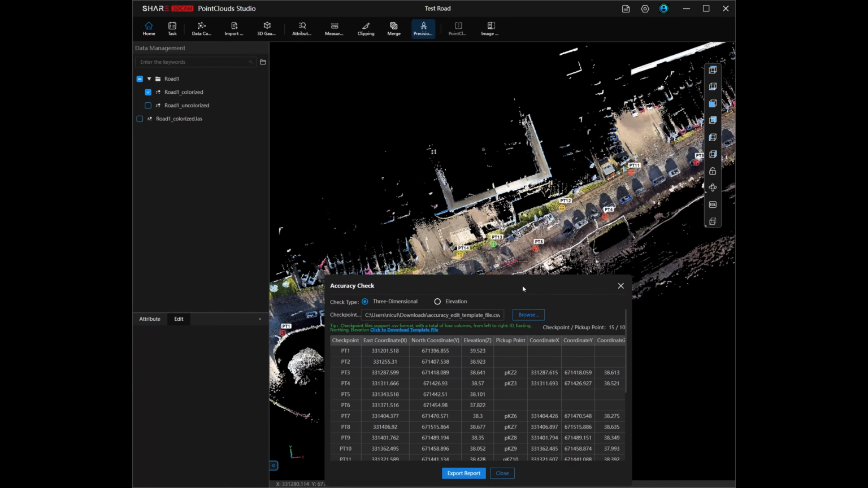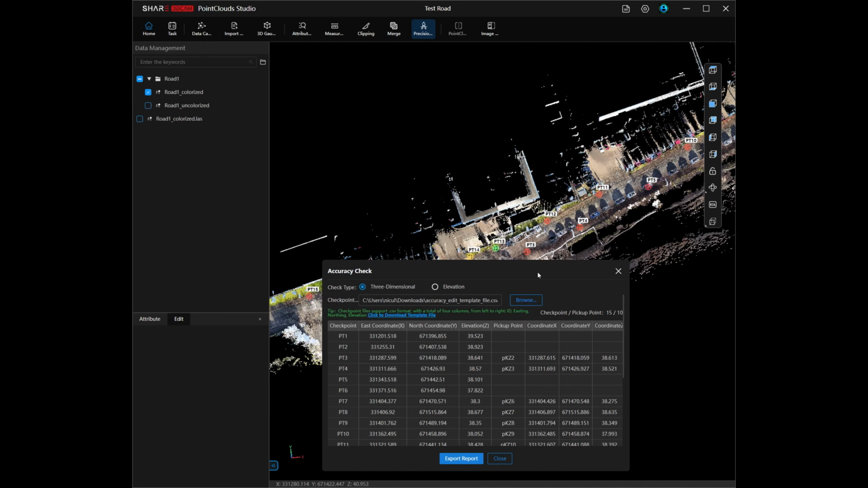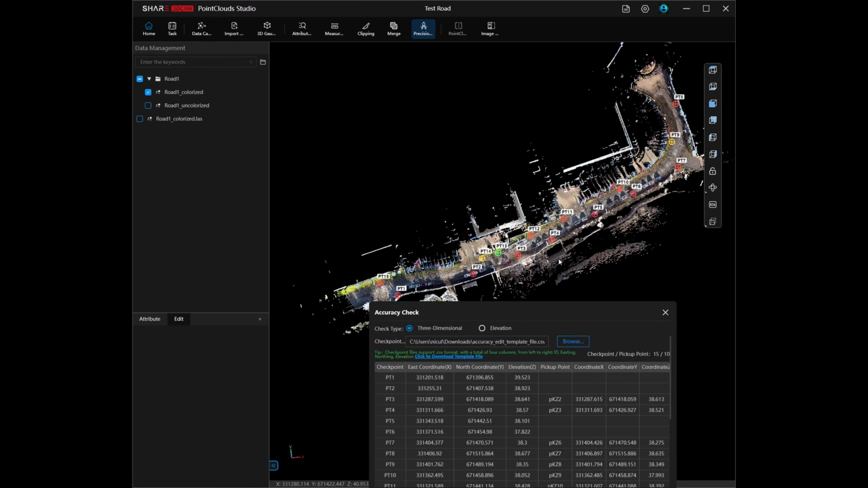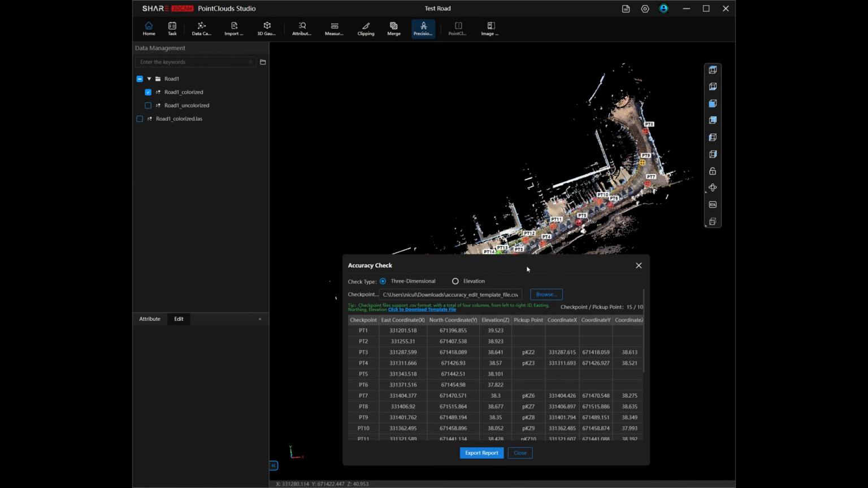And this next update is actually about closing the gap. You can now add checkpoints and verify your data straight inside SHARE Point Cloud Studio, which means you can compare the scan against known points and start to validate the results. And this is something I care about a lot. Looking good is not the same as being correct.